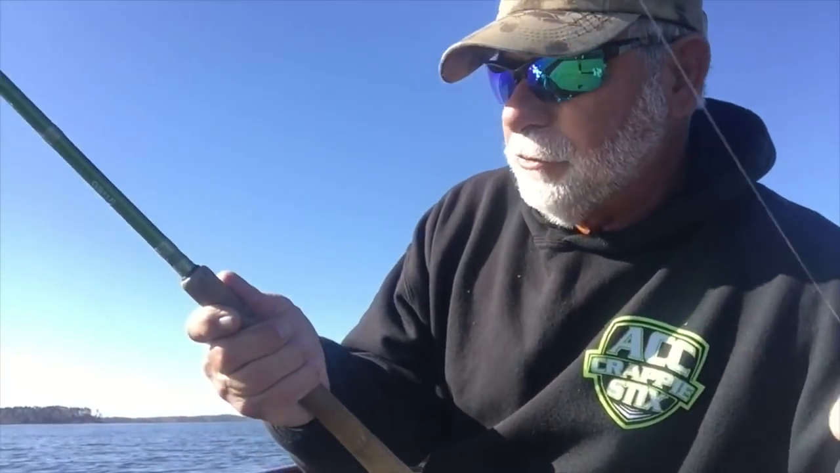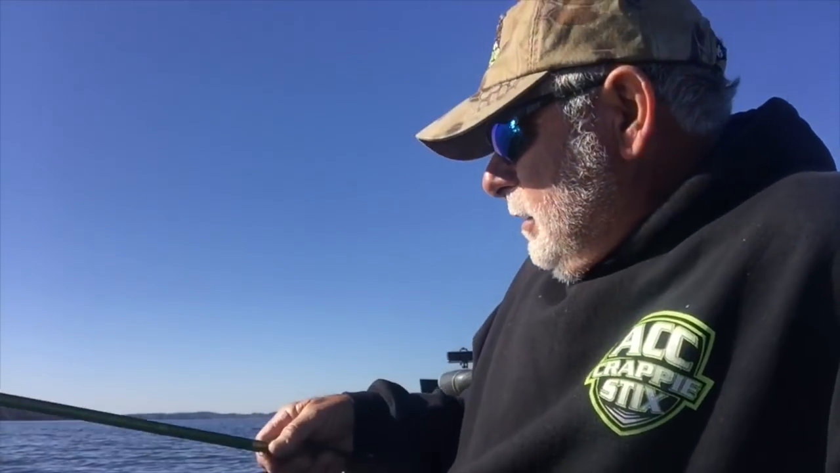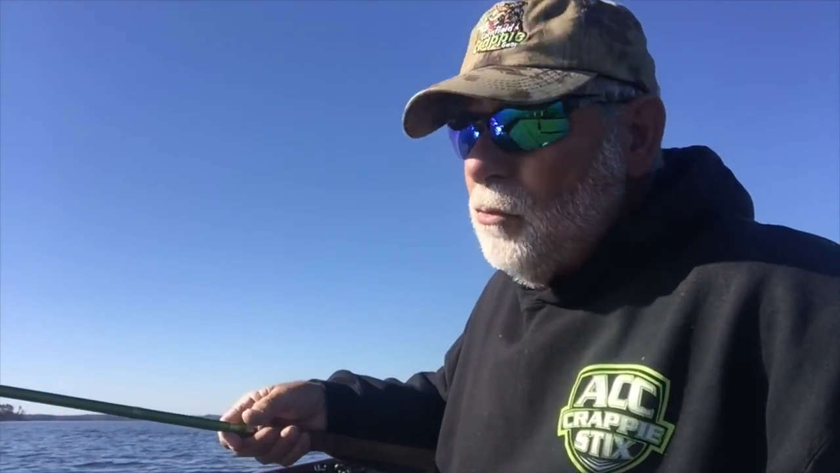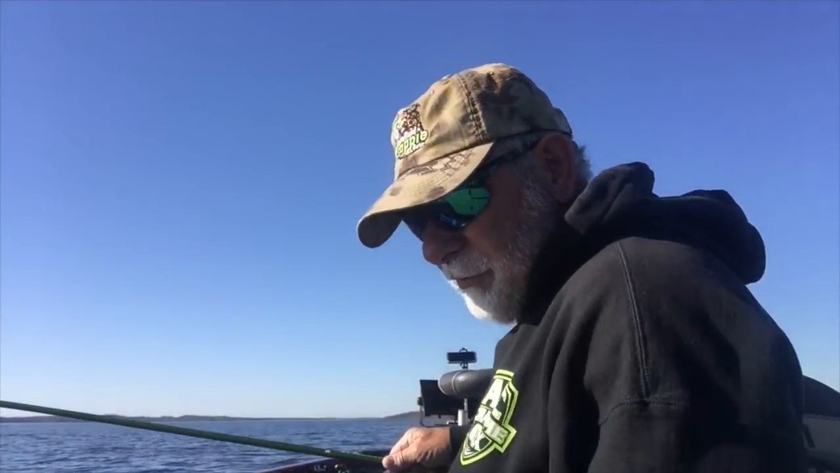All right, guys, I was going to show you this 11-foot ACC. I use a 12-foot a lot, but I forgot how good this 11-foot is. It's light. I've got the rear seat, so this thing is balanced so well. You hardly know you're holding a rod. And the 11-foot can swing the big ones in too. See if we can't get one.